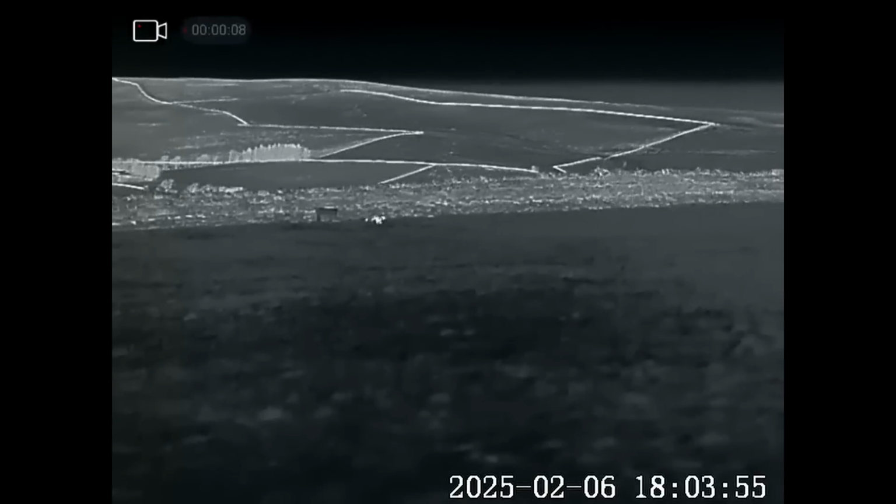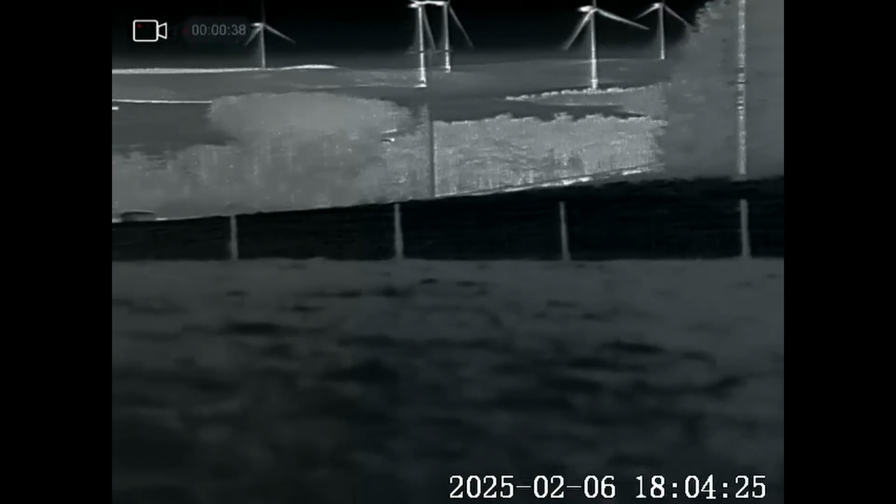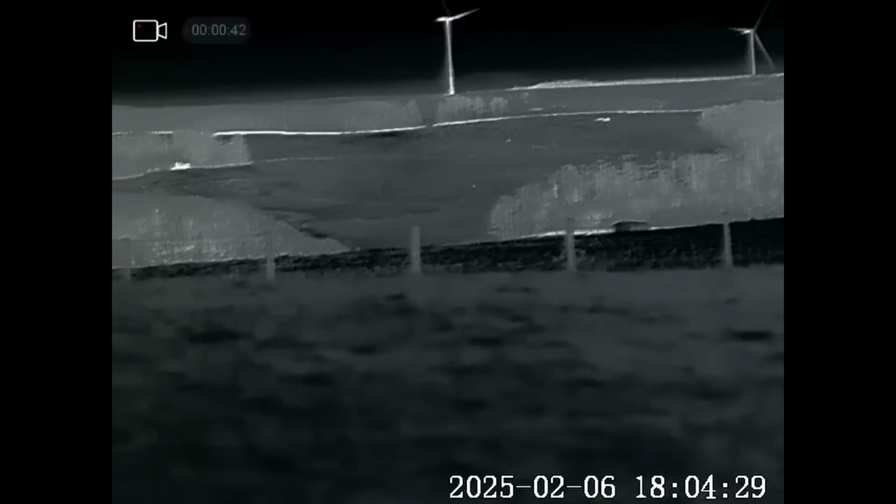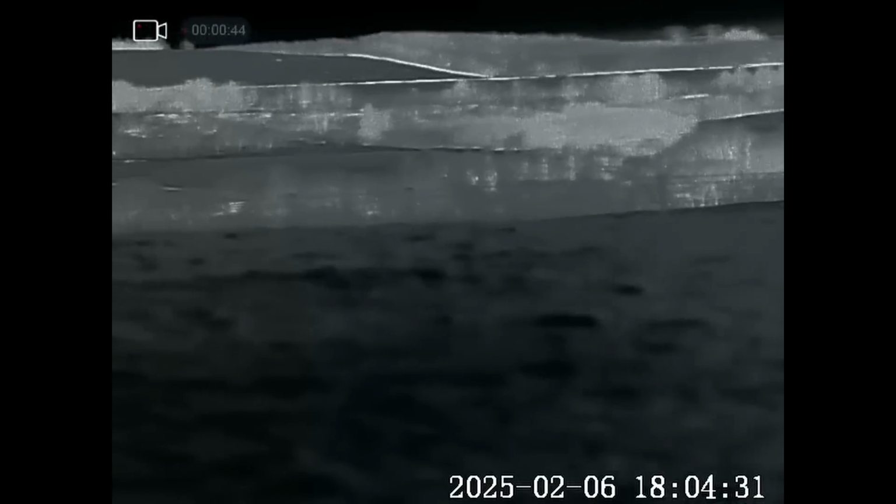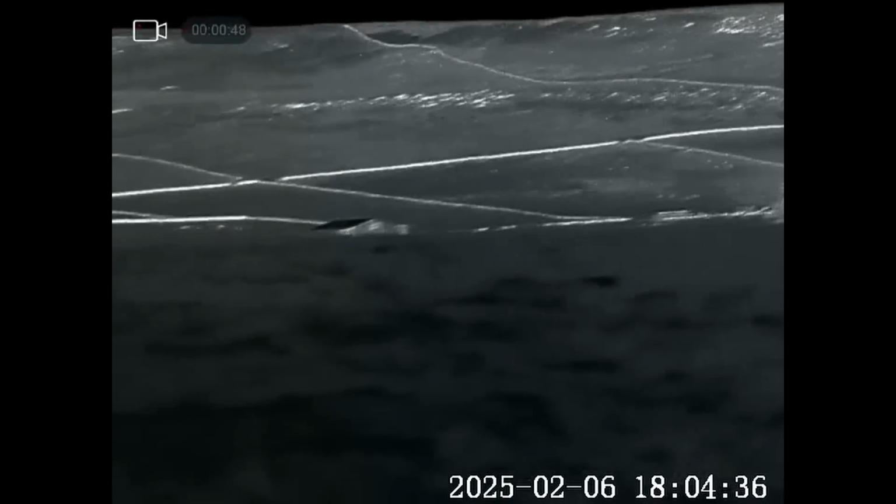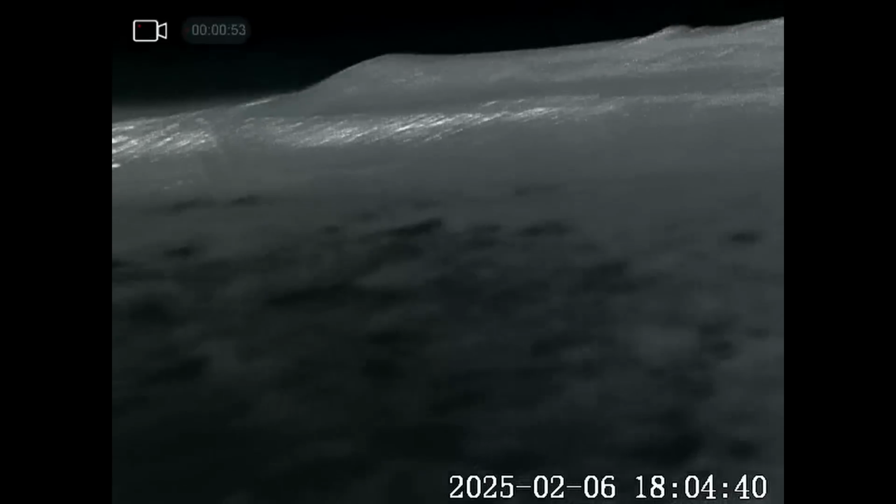It's nice to see. Conditions are quite good at the moment for the thermal, as you can see from the picture. This is on the Infiray UH50 Thermal. I chose the UH50 because it's great for looking out at distance, and because of the land that I shoot on, it is all fell side. I need to see a long way out.